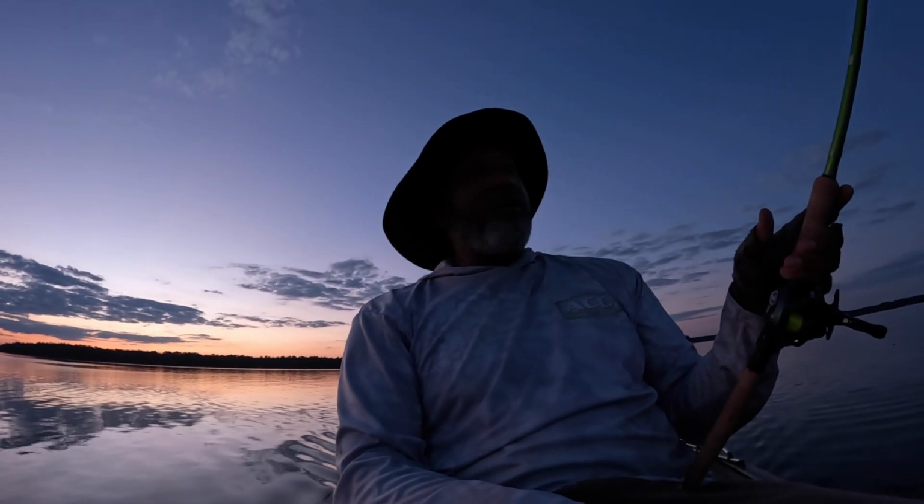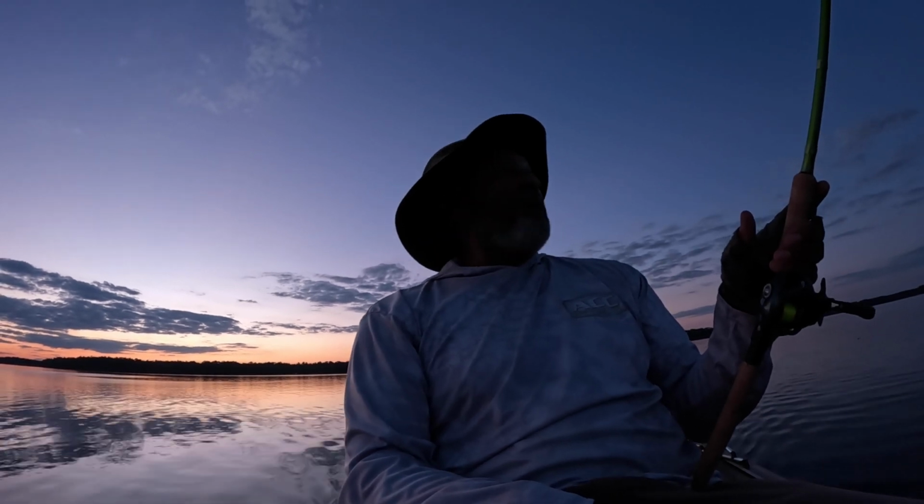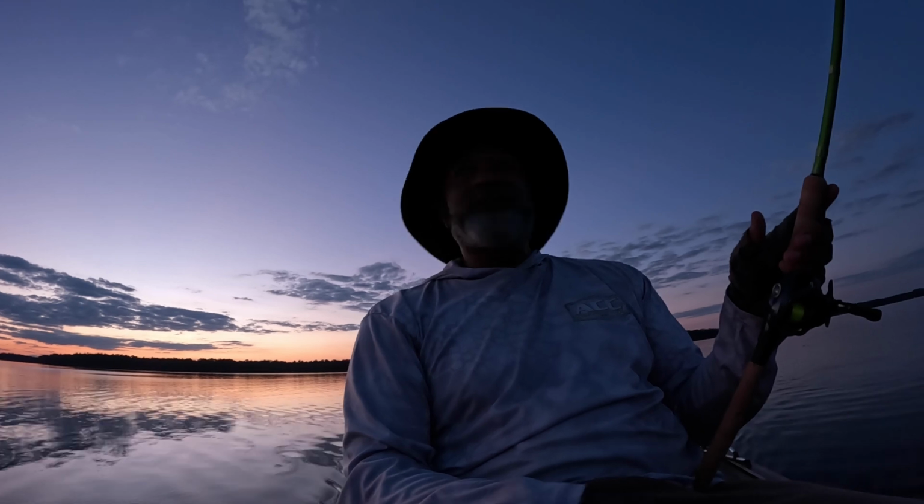Well, guys, it's getting dark. I know my camera is barely probably picking up anything I'm saying or doing. But anyway, it's been a great day out. Caught a few fish. Had some fun. It feels so good out here. Not too hot.